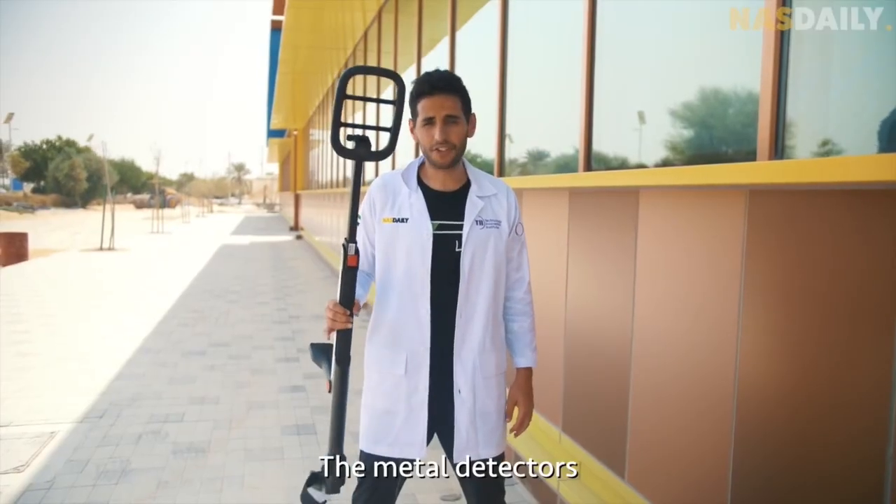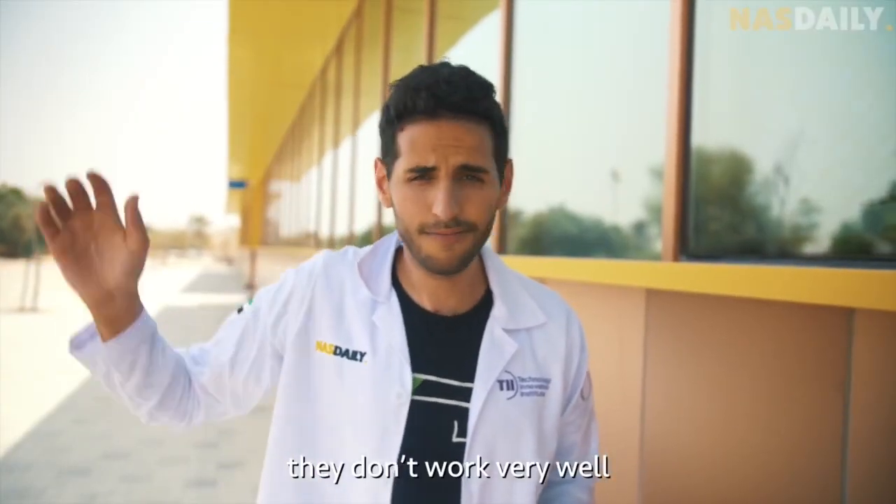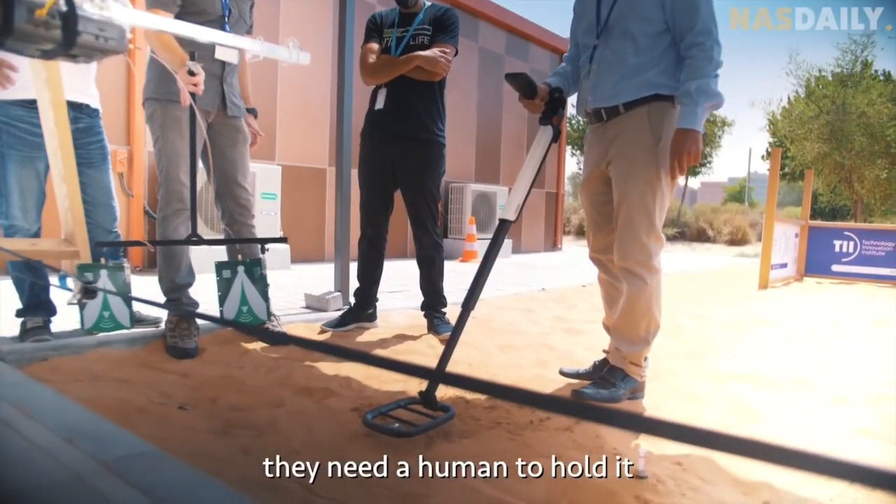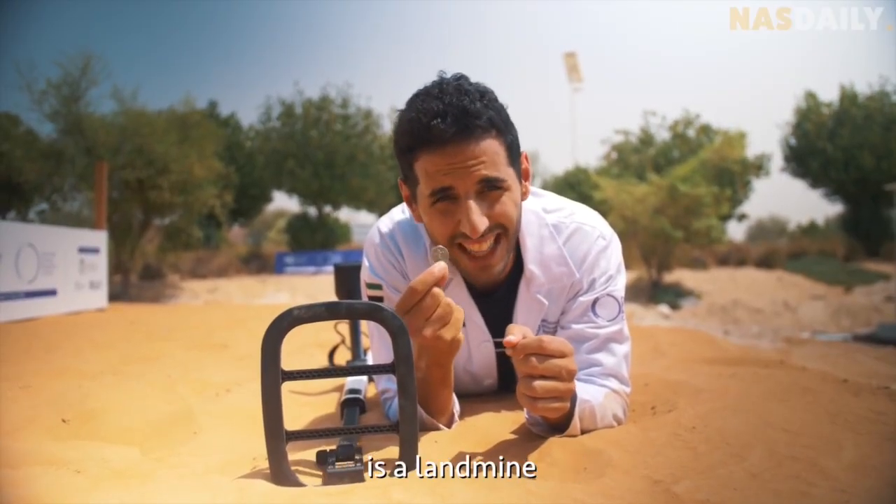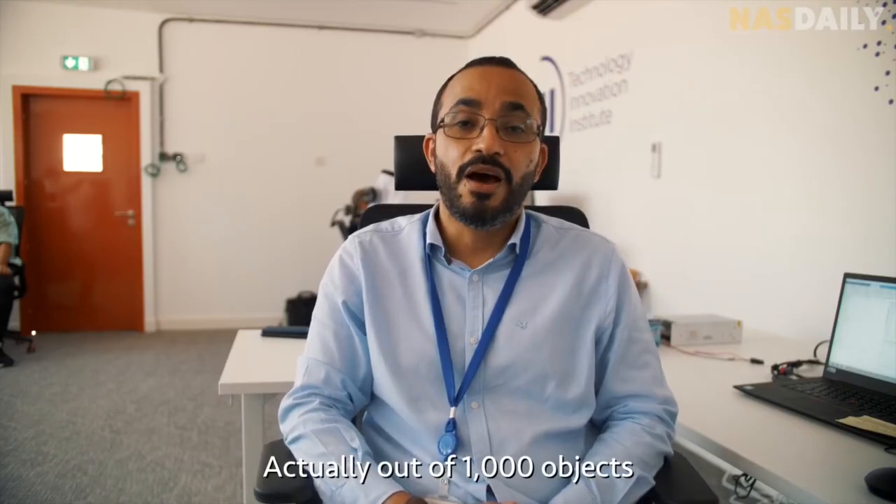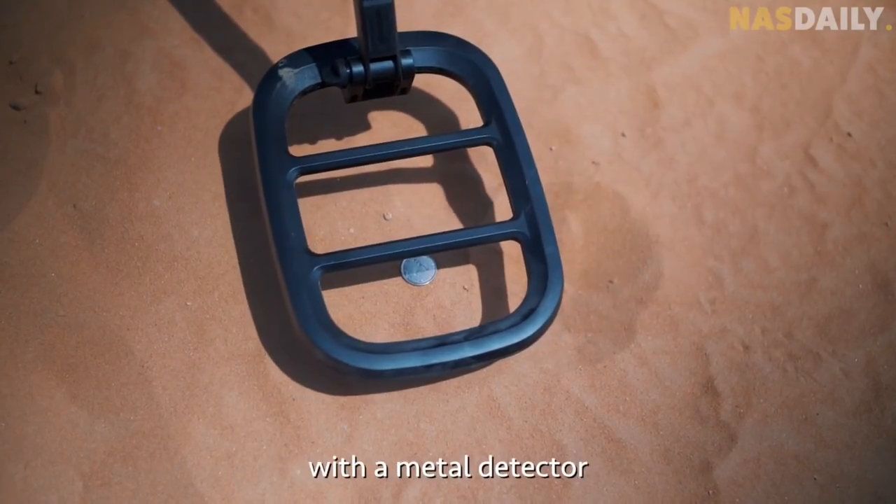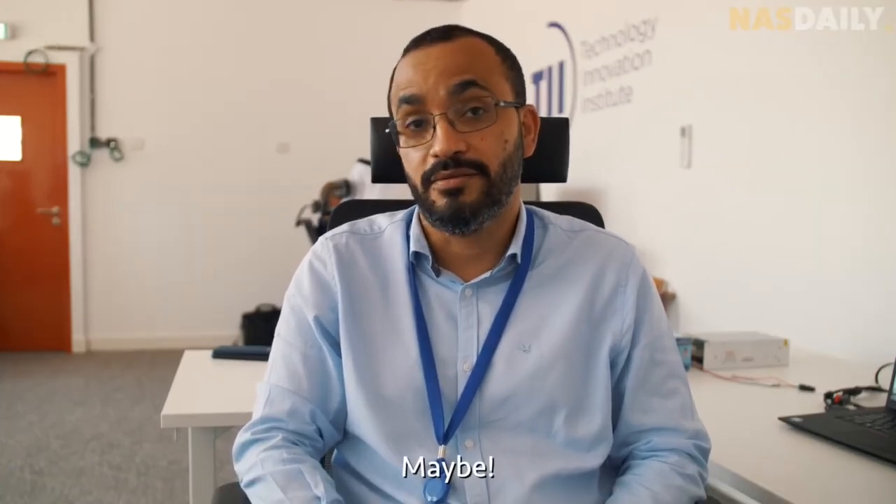The metal detectors we all see in the movies, they don't work very well. They cannot detect plastic bombs. They need a human to hold it, and they think this coin is a landmine, but obviously it's not. Actually, out of 1,000 objects they find with a metal detector in a minefield, only one is a landmine. Maybe.